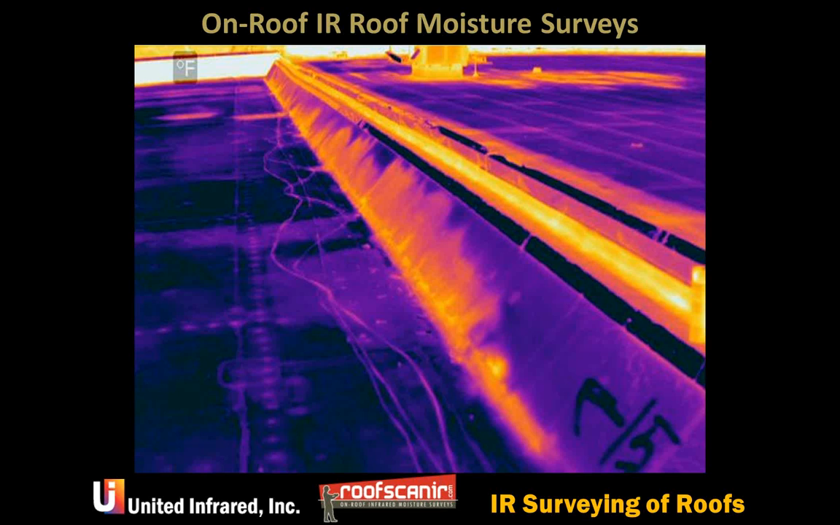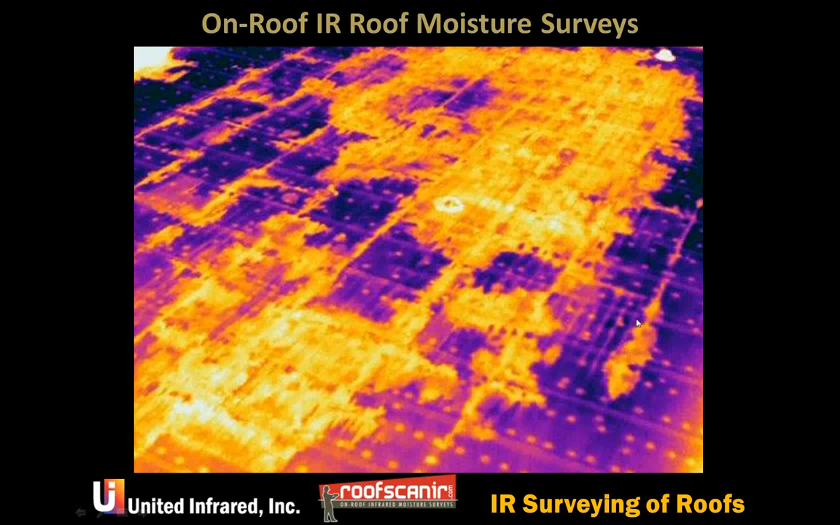I like this picture because it shows something that you don't often see, where this wall is wet, and if you look up here, you can see this is an air conditioner and there's water around it as well. But I thought it's an interesting picture.